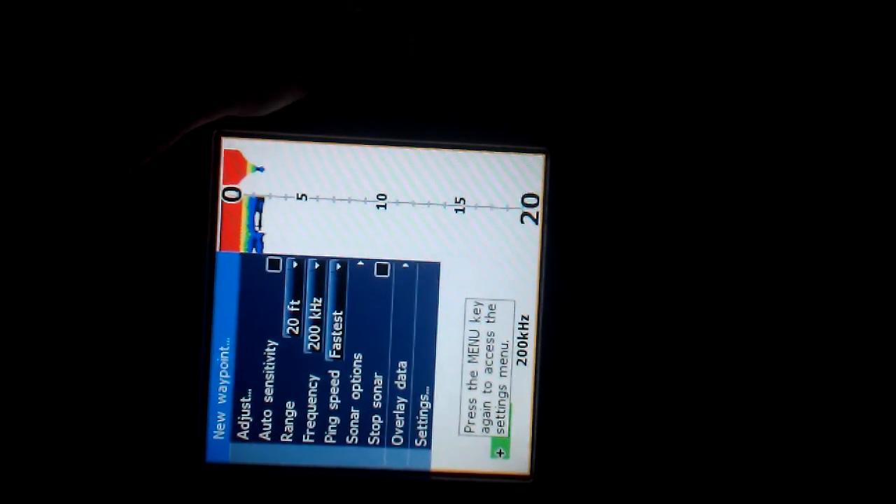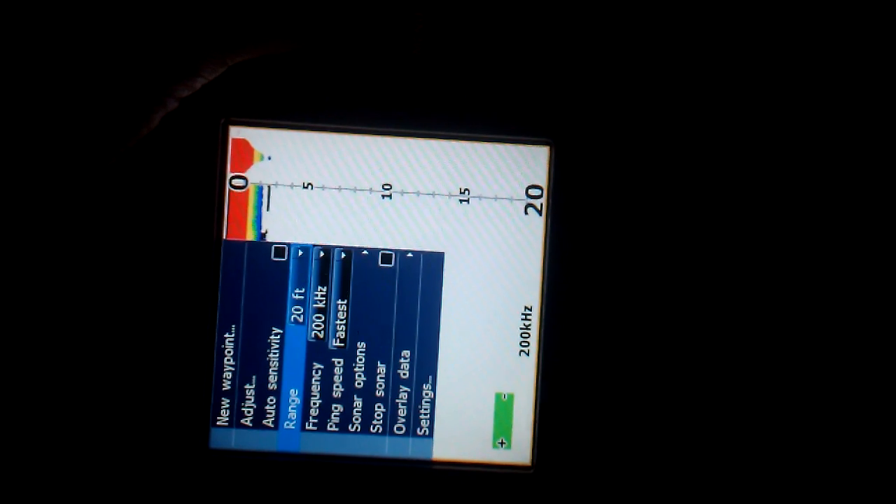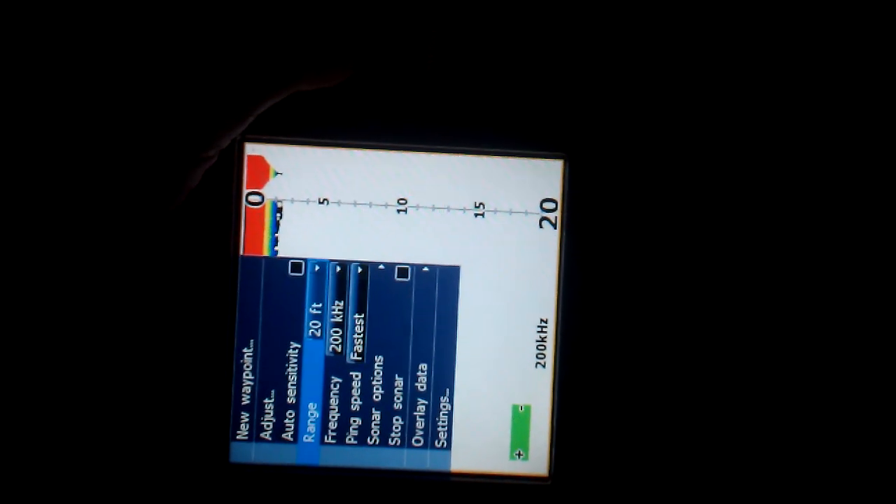And so for my settings, I got it off of auto sensitivity because it just seems like you can get a better size, and it goes faster, because I just think of it like the computer on the inside doesn't have to think as much when you have it doing all the thinking by itself. So the more you do yourself, the better it works, I think.